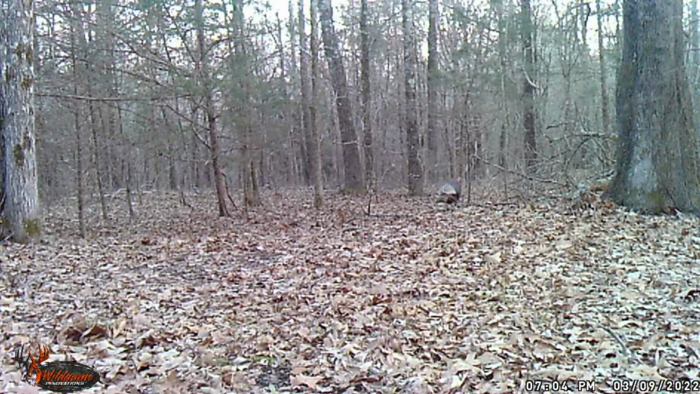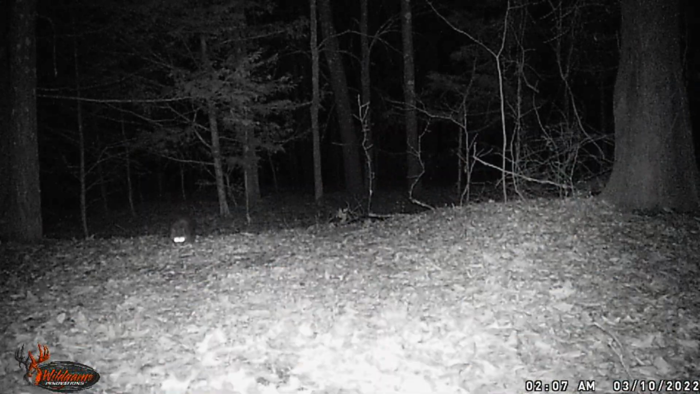Look at this big tom walking off to the side. That beard is almost hitting the ground. That's probably 9, 10 or so inches long. That was a nice tom. Another tom right behind it. Check that out. That one's not quite as big, but I bet he's 7, 8 inches long. And I think, oh, look back to the left. There's a third one. That's a hen, I believe.